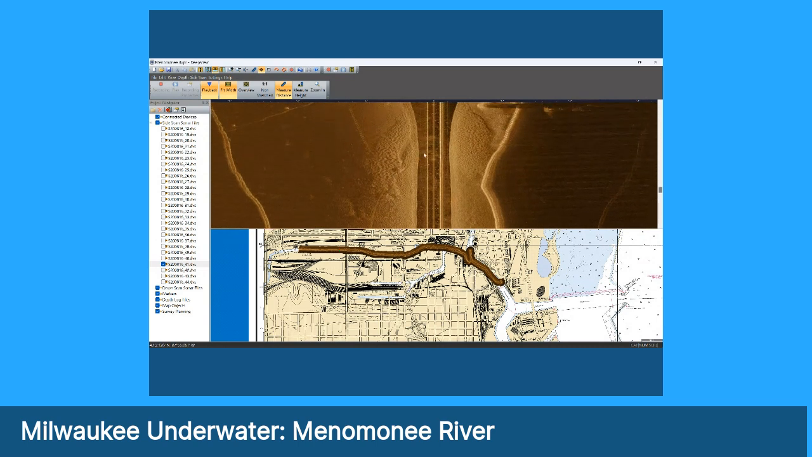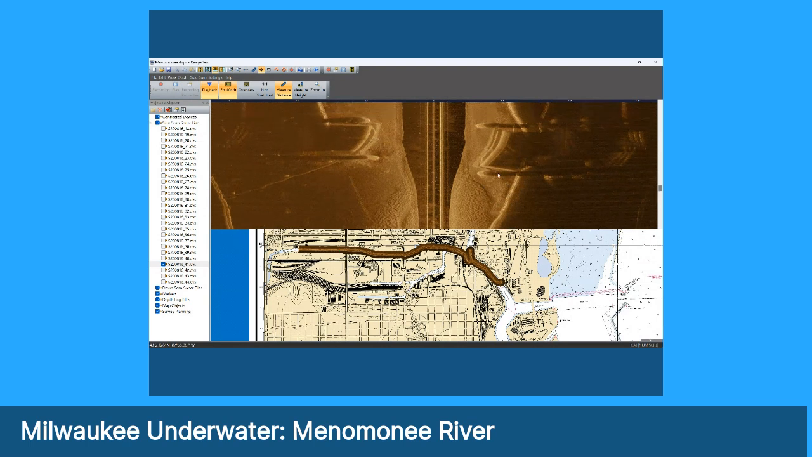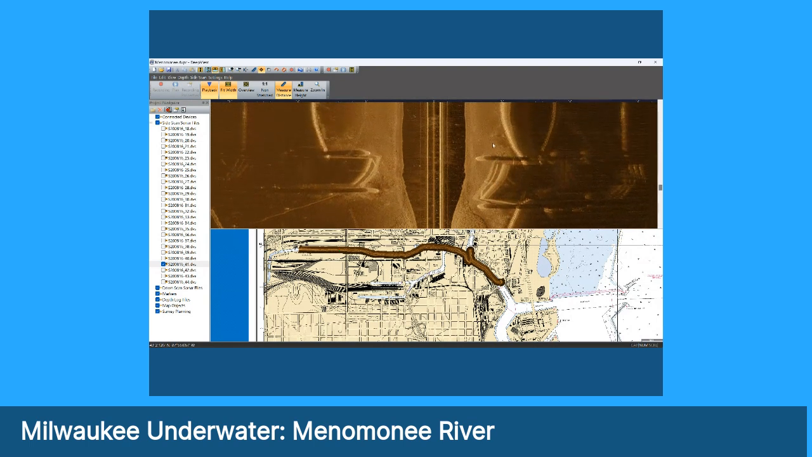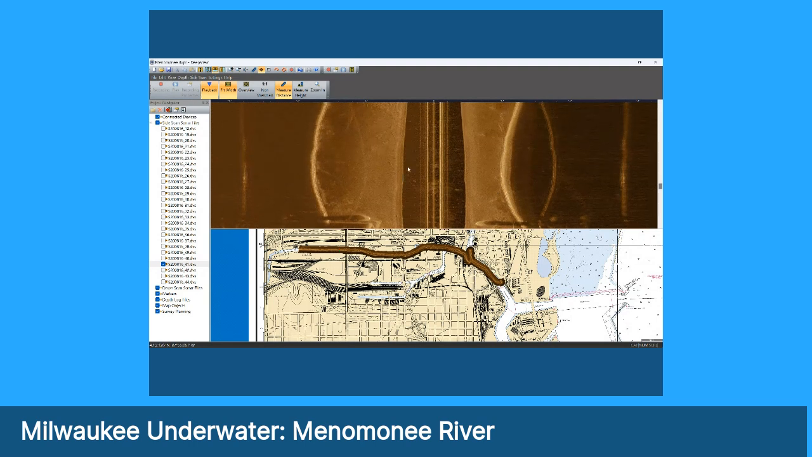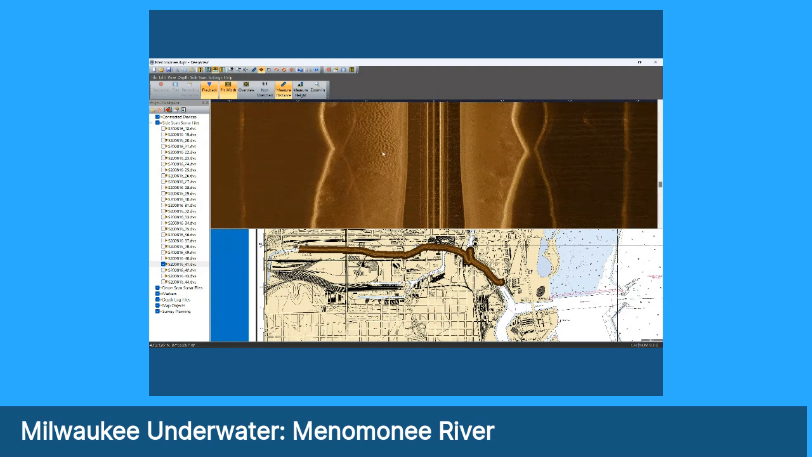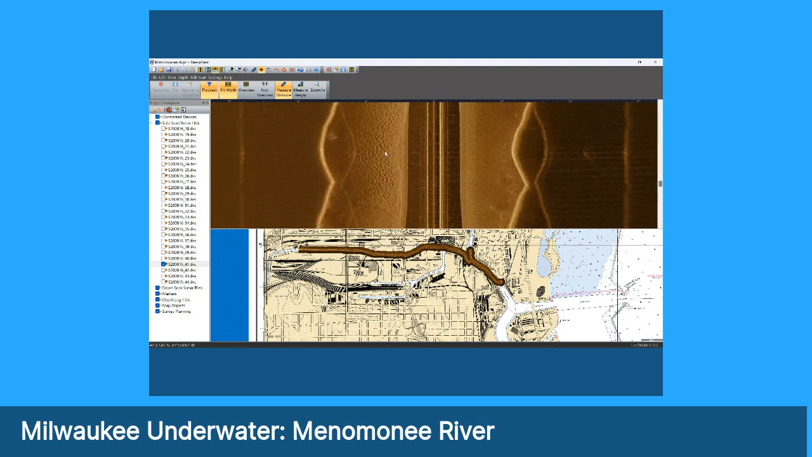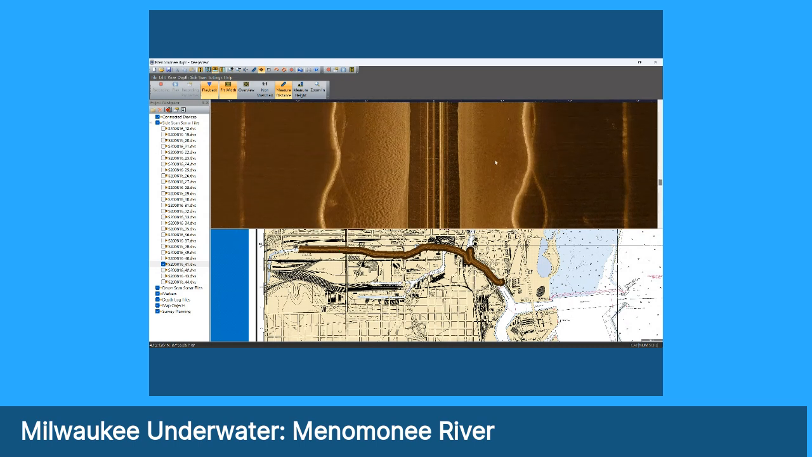There's also a lot of places where there are exhausts of water coming out of different plants, and they cause a little bit of problem on the bottom, a little disturbance to the bottom texture. Like here on the left is probably a good example where there's a water discharge. Here's an object that's really small on the right. You see that? That's definitely a block of something sitting on the bottom there in the right channel.